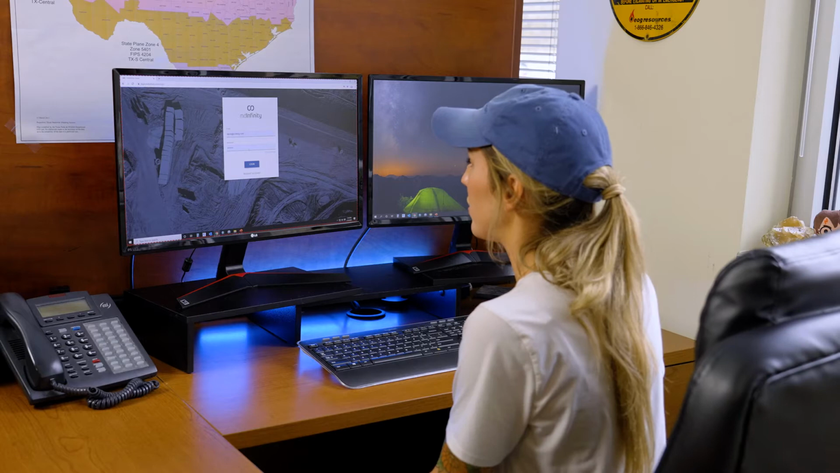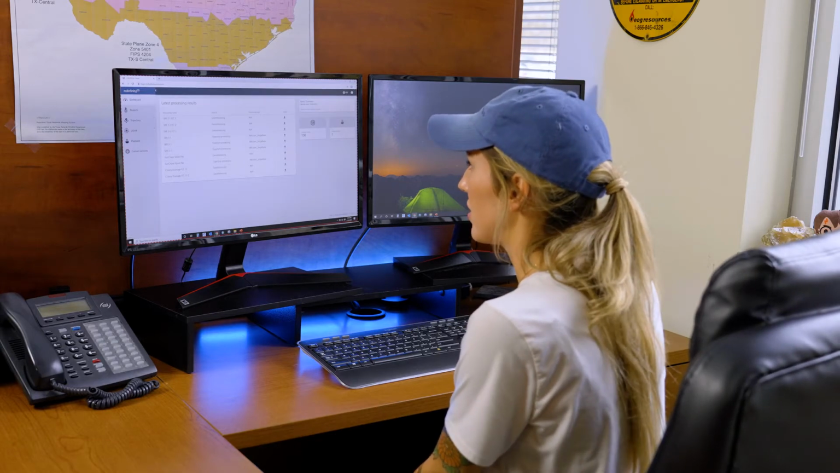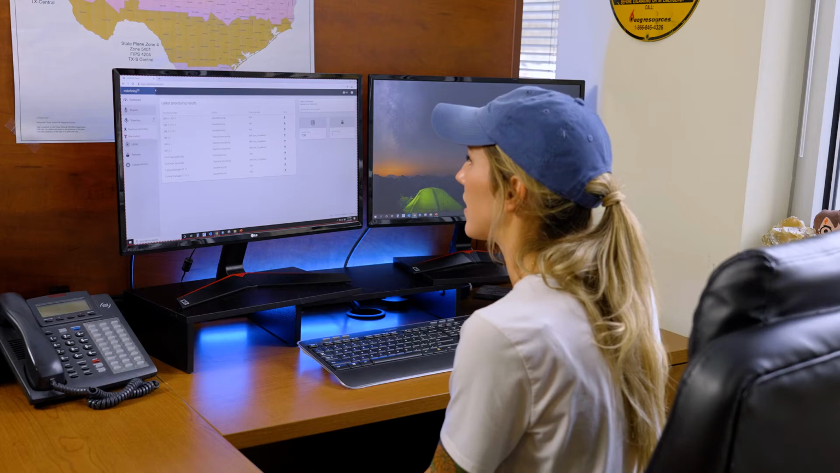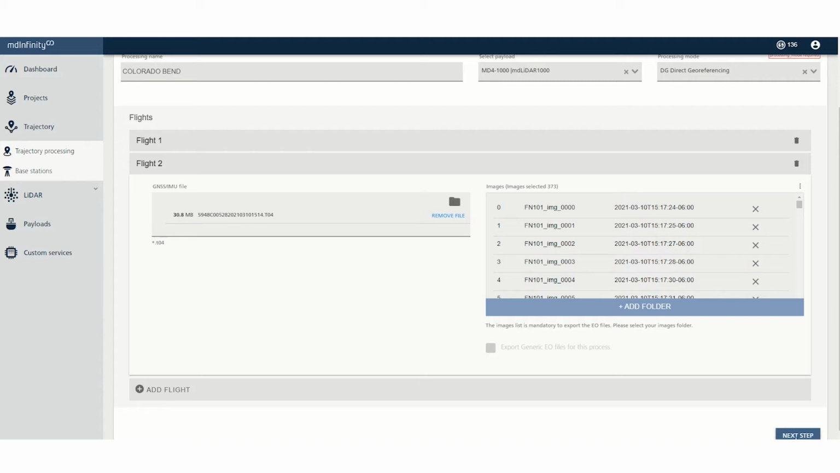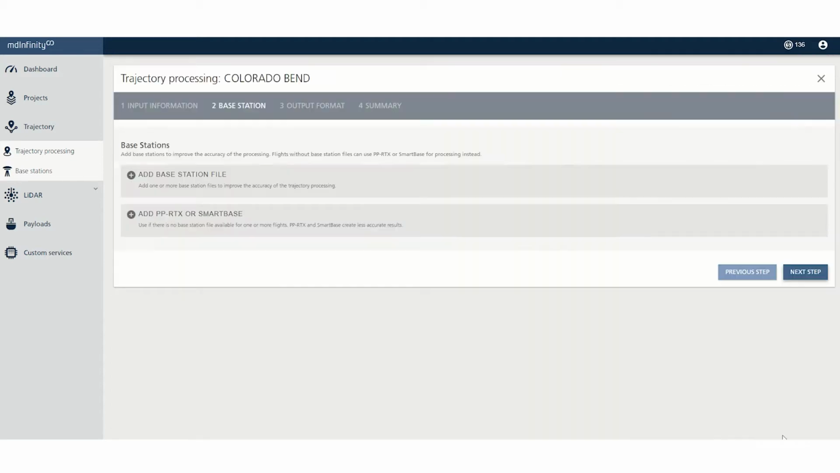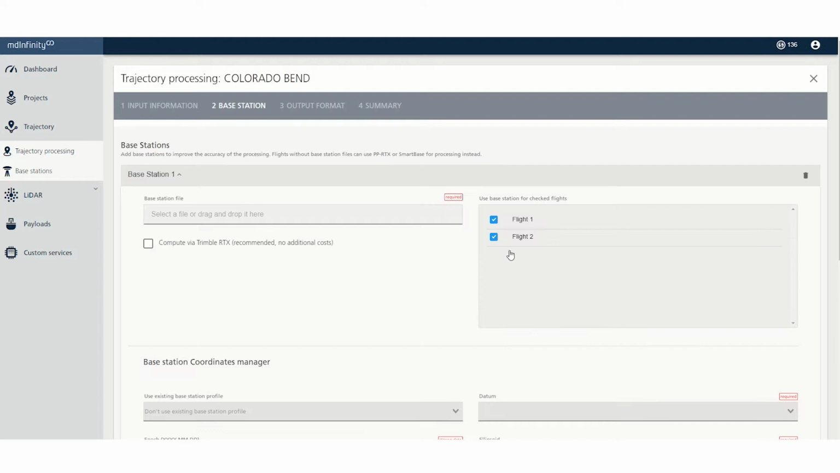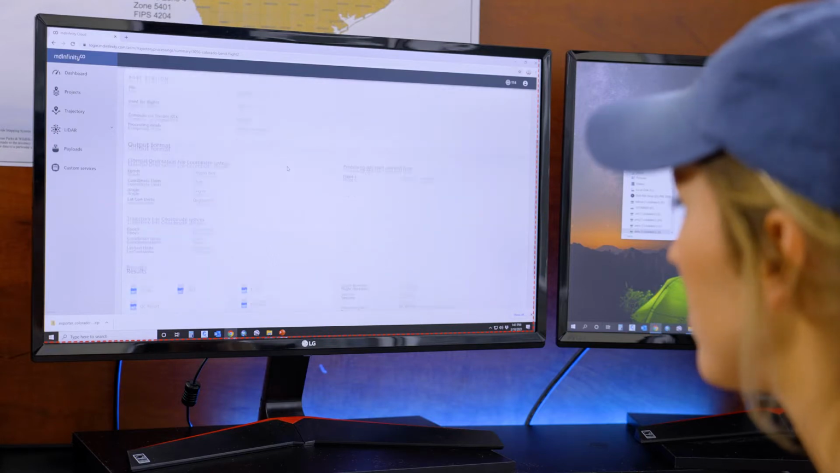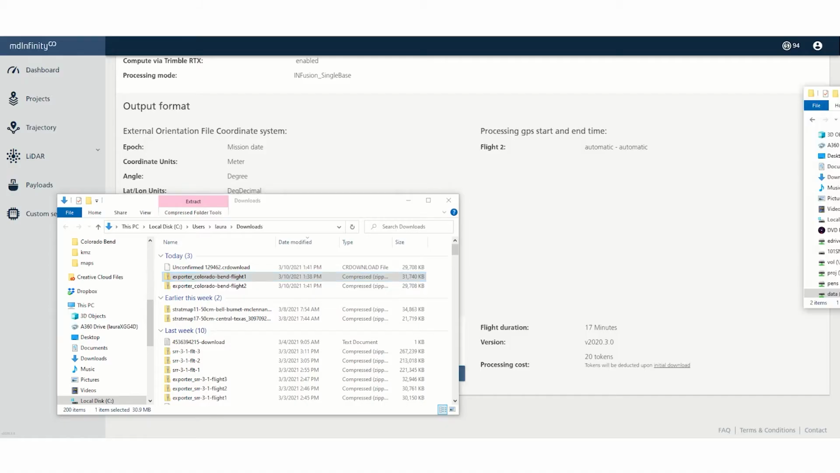So I have the TO4 file from the base station and the TO4 file from the drone already on my computer, and I have the flight data from the drone as well. So I'm going to start doing the trajectory processing and then the georeferencing. In the trajectory processing step, I'm able to add both flights at the same time, and then I'll tie them in at the same time with the TO4 file from the base. I already downloaded the first flight and paid those tokens, and so now I'm going to download the second flight.